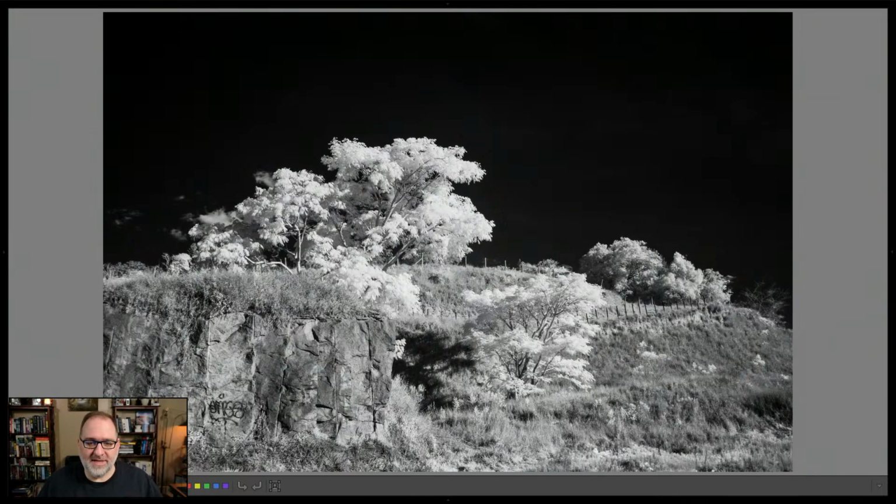Taking a look at this image, you could see some of the telltale characteristics of a deep infrared image taken with an 850 nanometer filter, particularly this black sky. Wow, just completely blanked out, which I'm a big fan of. I love the drama of a dark sky like that, especially contrasted with this bright foreground. So you've got some trees here, you've got a path off to the side here, and then you've got some granite. Let me find my cursor.